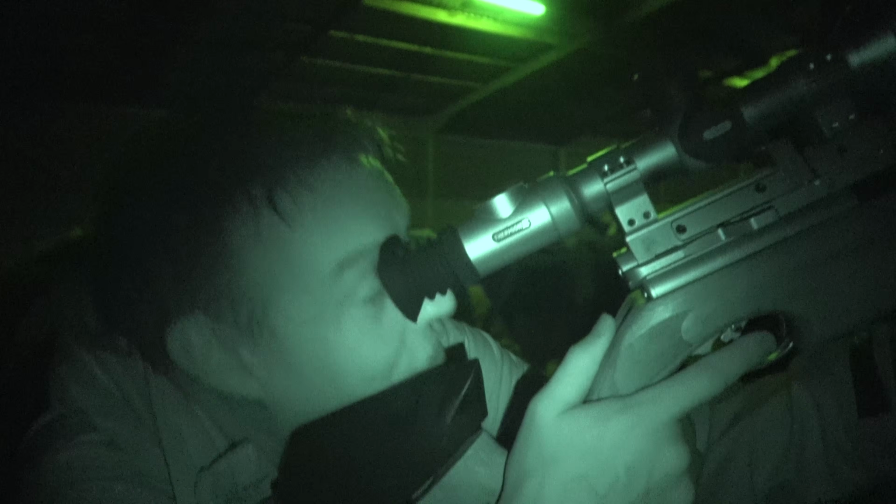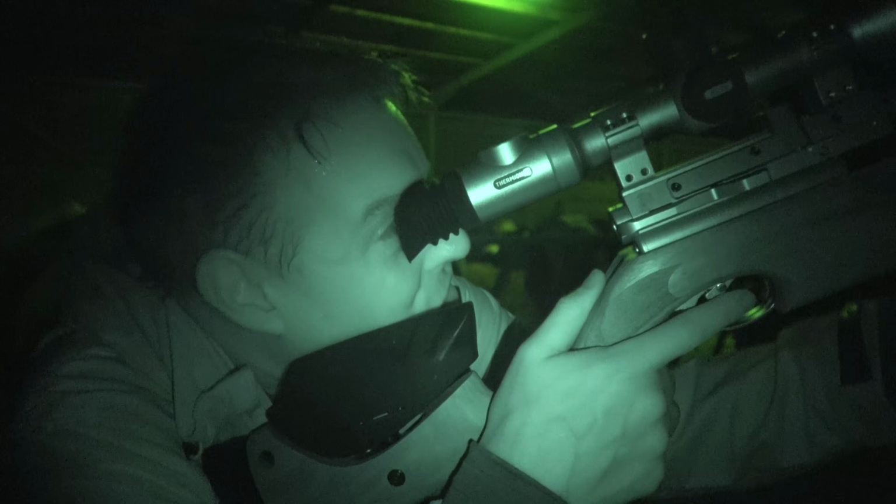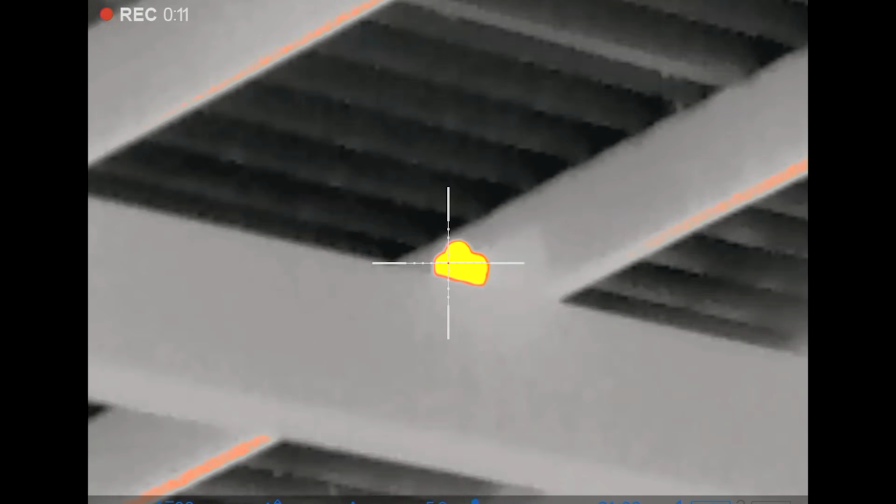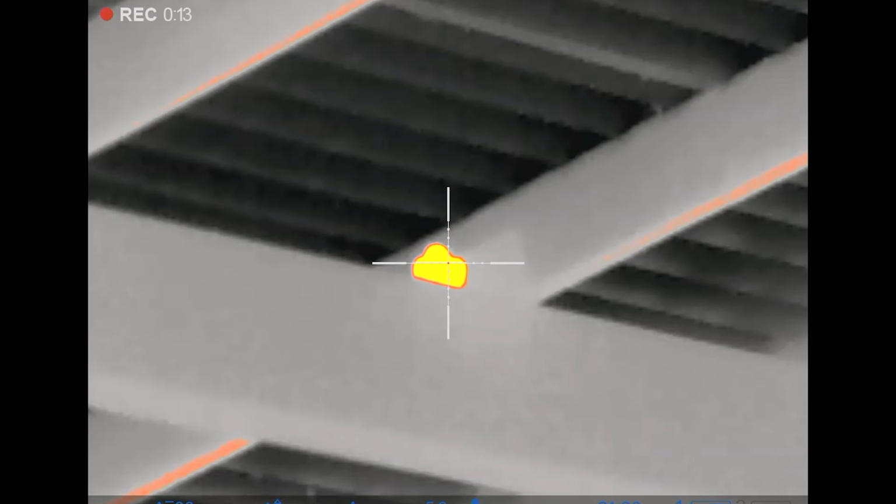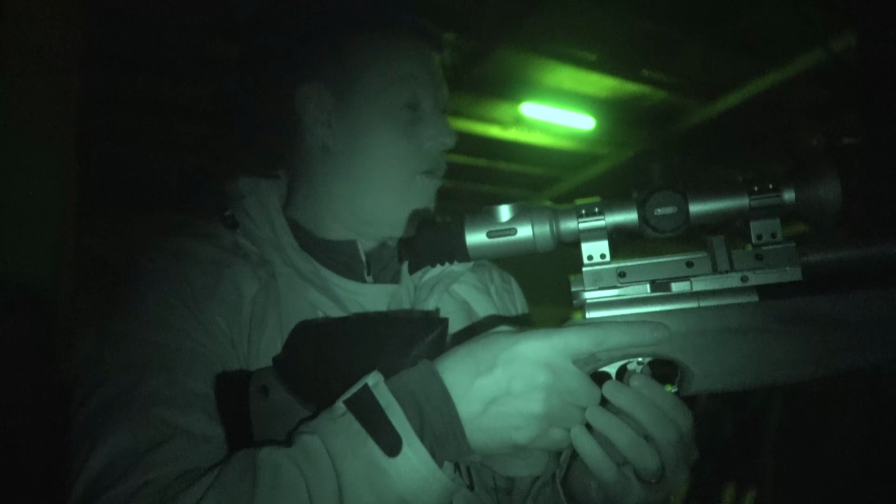Get myself into position. This is not the easiest thing to do when you're 6'5" and a bit, shooting off of sticks. There he is. Perfect. Donk. Excellent. Safety on.